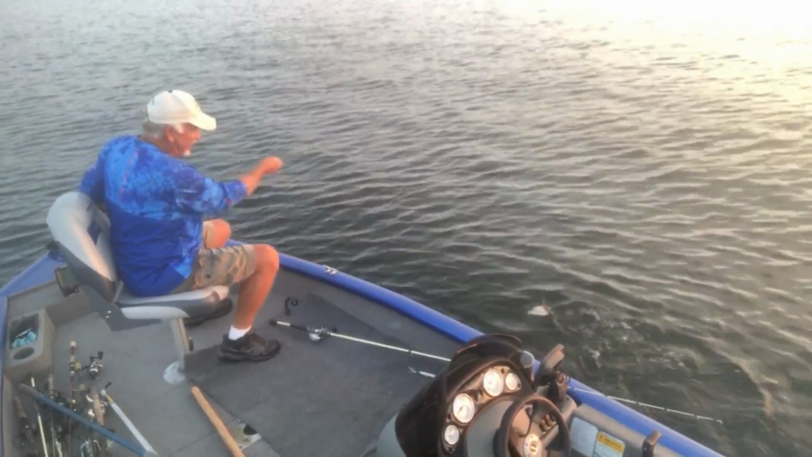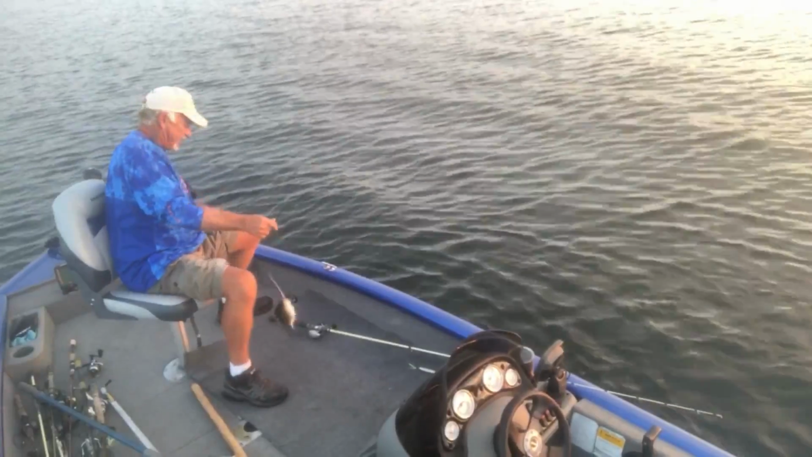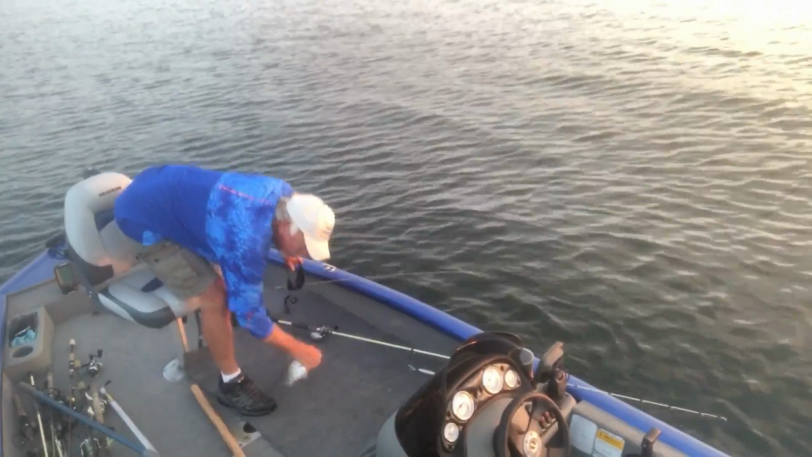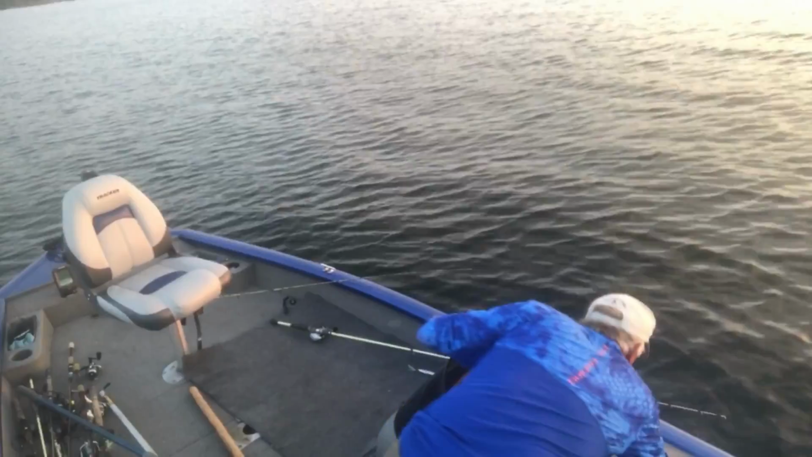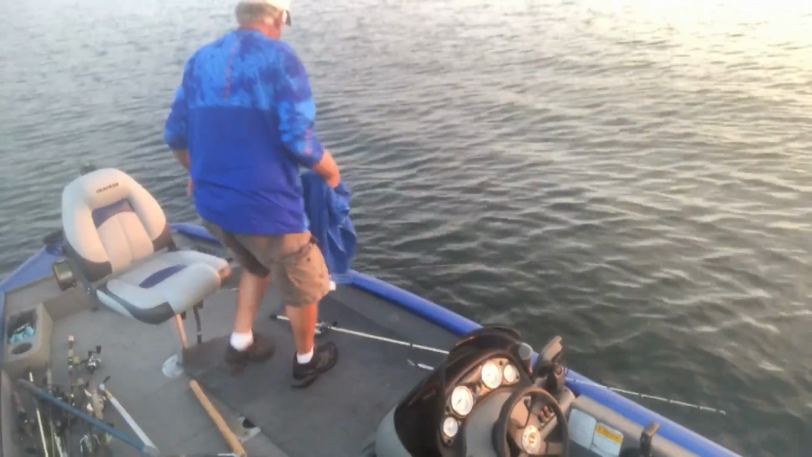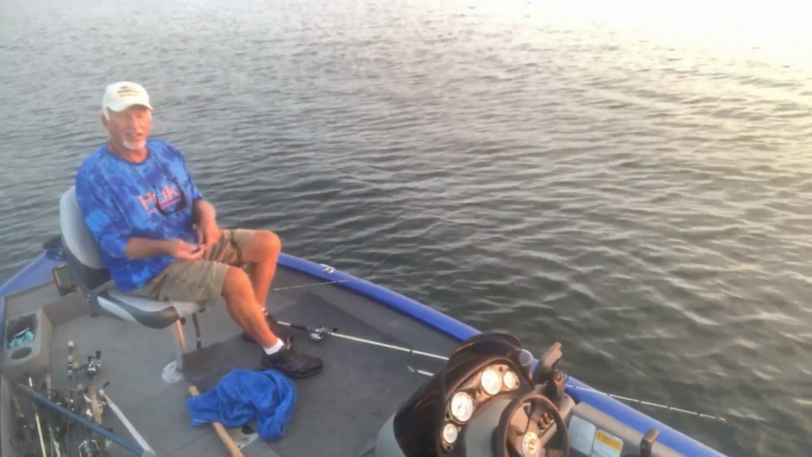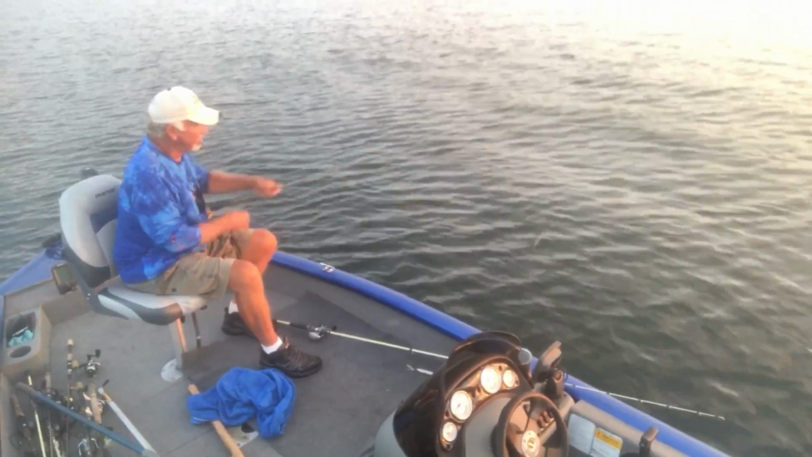That's a small fish though. That ain't the size I'm looking for. I need my towel too. Oh, it come off by itself. I wish it'd come off in the water. That ain't the size I'm looking for though. That's a small fish. Drop it back down and see if we can catch another one.